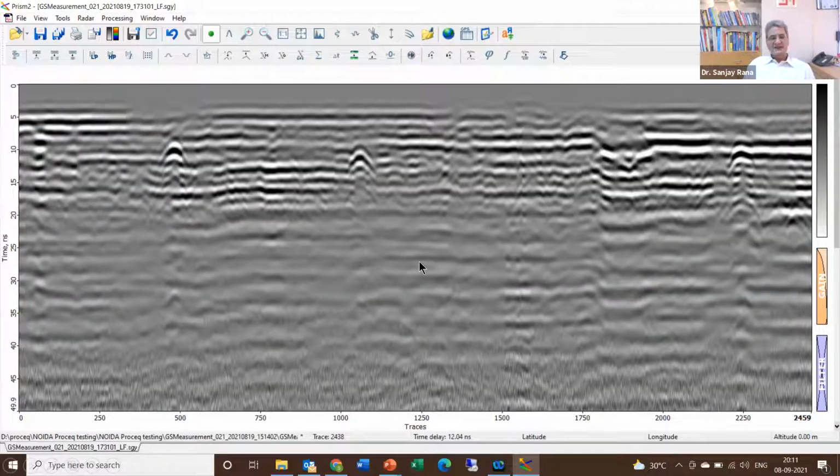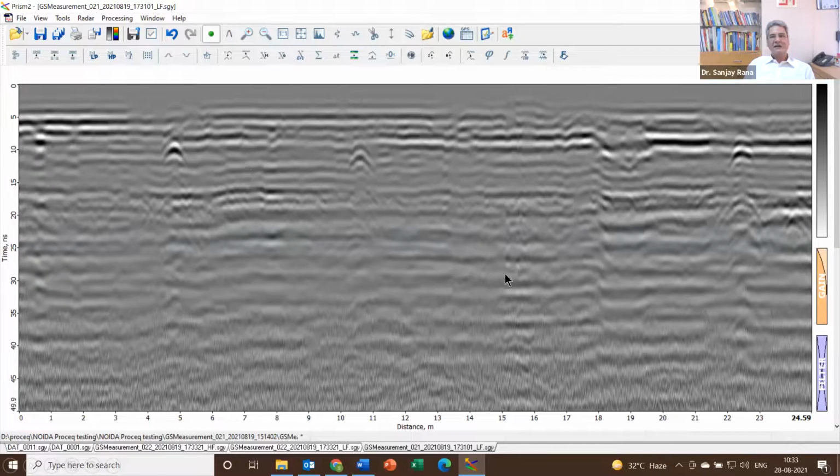You can see the same signatures are much clearer with much less noise, and the trench definition is also much better in this particular case. This is the same, and I have not done any filtering on this data. This is practically the raw data. So no filtering has been done on this data.